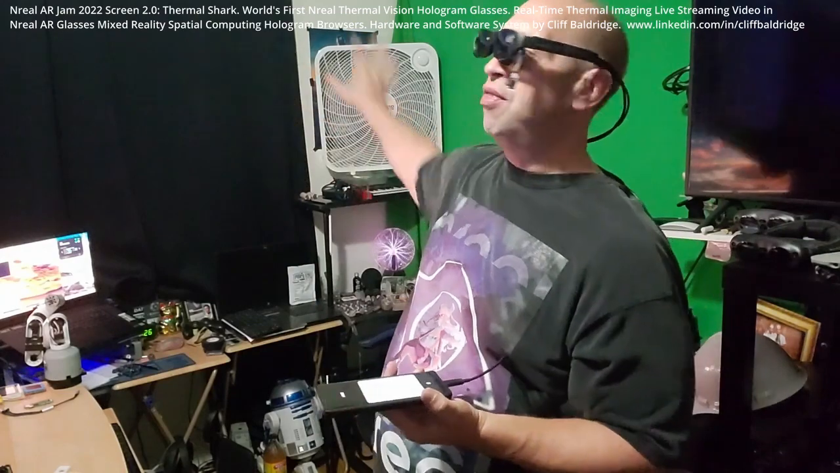So what I'm going to demonstrate is I'm going to look around here, and I'm going to capture in the Nreal Glasses the video view of what I'm looking through, and also the home screen of the UI of the Nreal. But then I'm going to have open this Desktop Vision in the Nebula Browser.